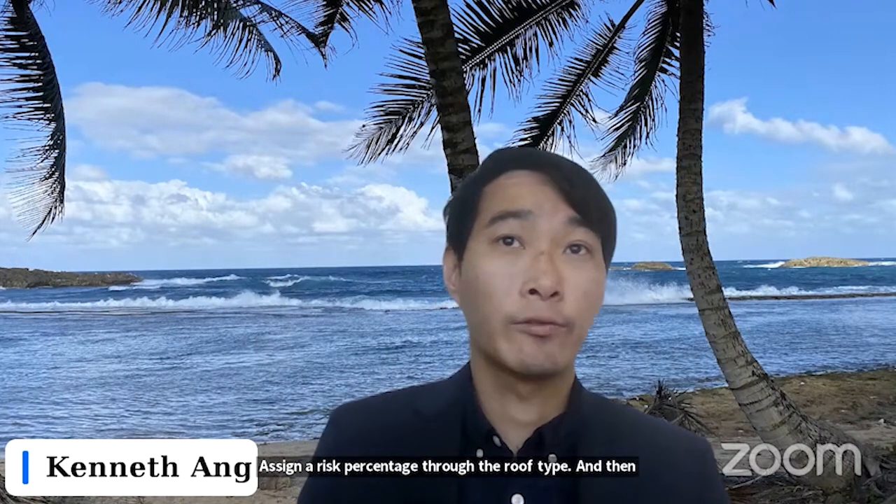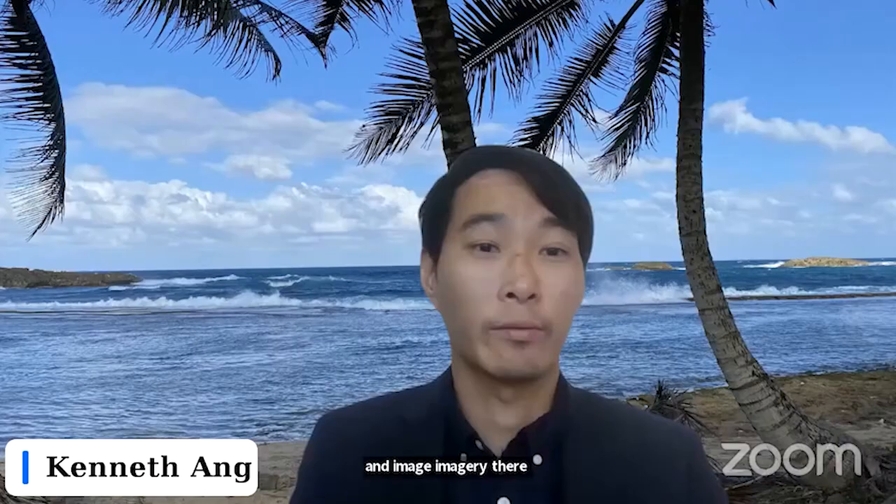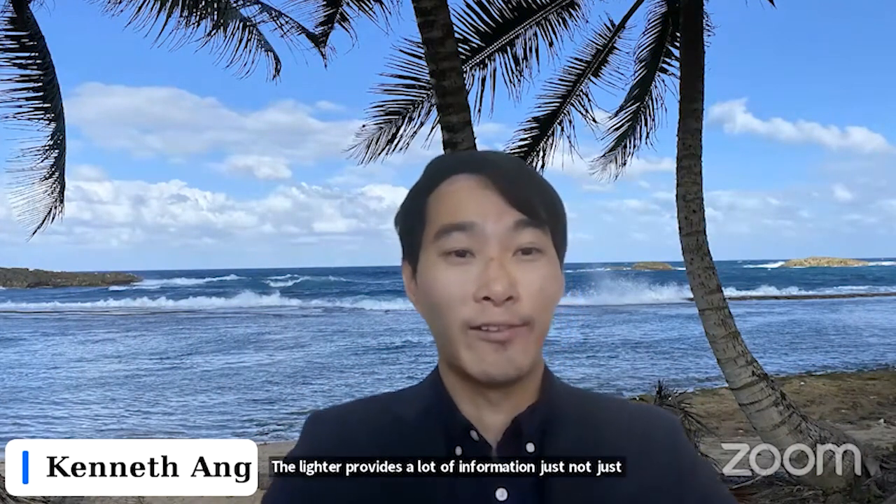So that's looking at just purely the intensity imagery from the lidar data sets there. Lidar provides a lot of information, just a point cloud. So yeah, definitely appreciate that question, Tim.